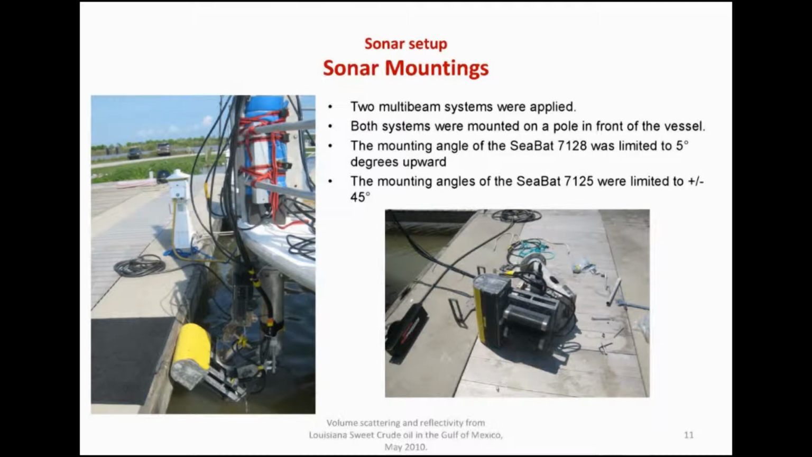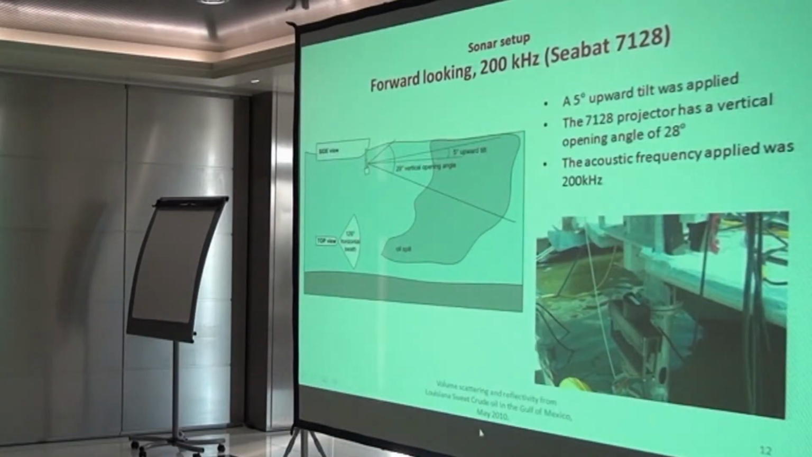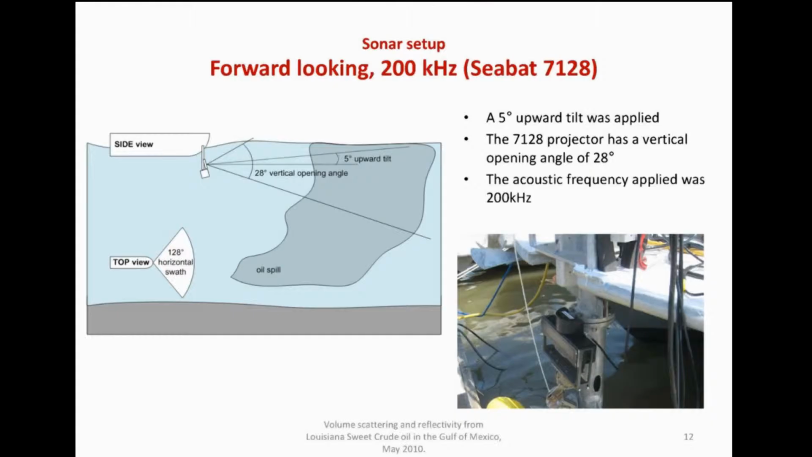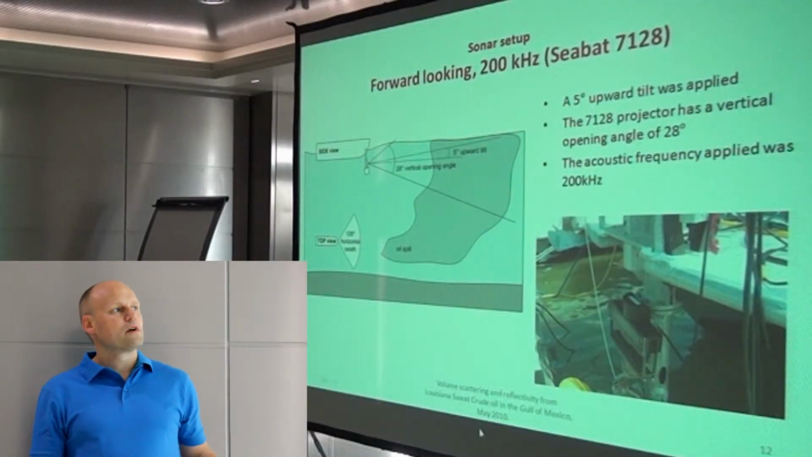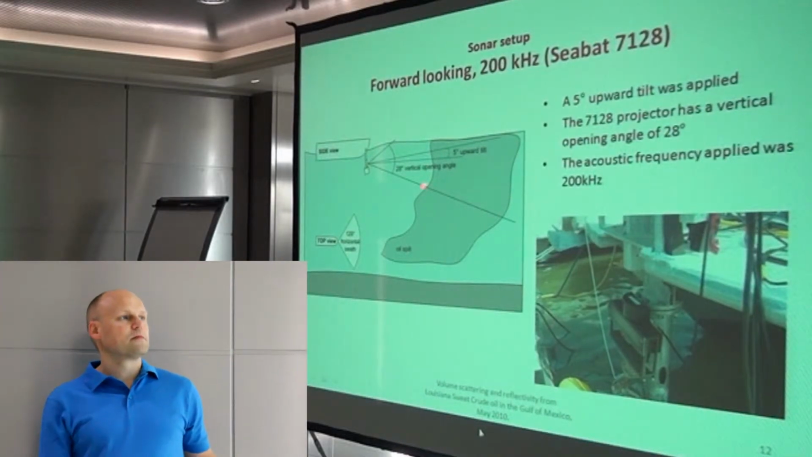and the 7128 is mounted up here. You can see it on the next slide probably. This is here. You can see the 7128 is looking a bit upwards, a 5 degree upward tilt. So the idea is that it looks forward, and we have an oil plume, and we sail into the oil plume, and we observe the oil by looking at scattering data. We only applied the 200 kilohertz frequency system here.